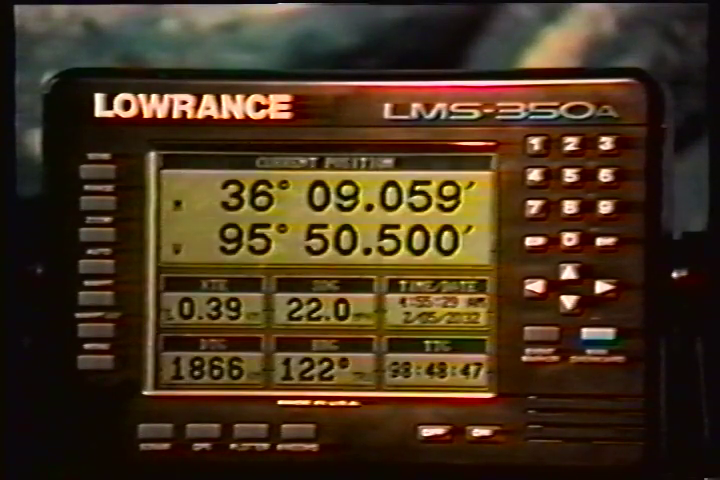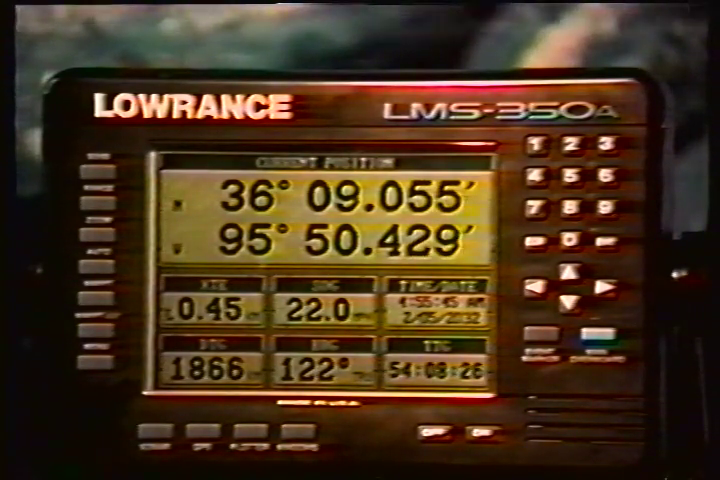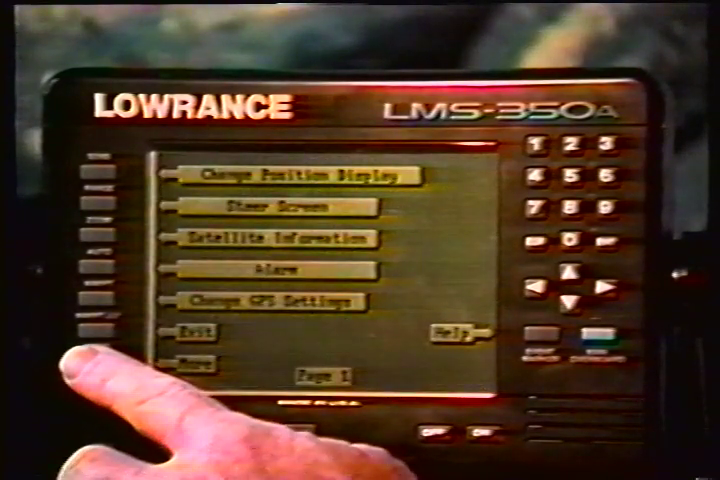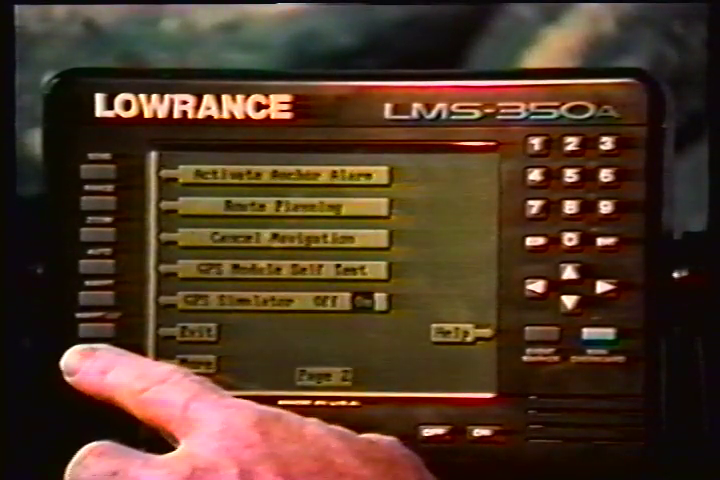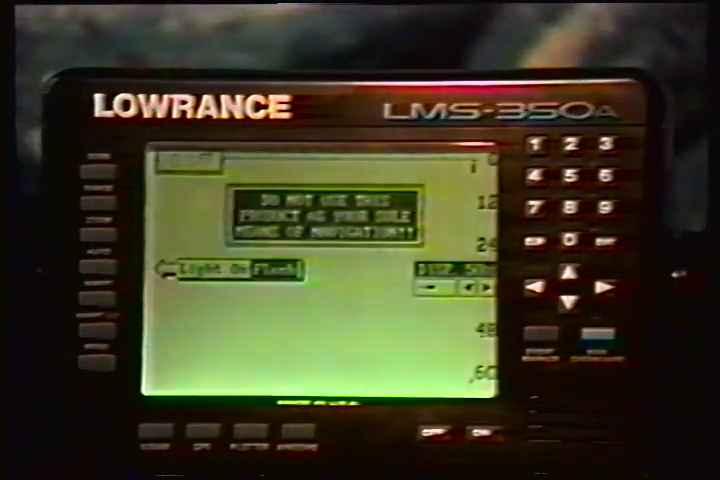The preset feature returns all sonar and GPS units to their original factory settings. This resets the units of measure, speaker volume, display contrast, and more. This doesn't erase any waypoints or routes, however. To preset the unit, press the menu key until the preset sonar and GPS label appears. Press the key next to that label. The menu screen disappears and the LMS-350A returns to the GPS position screen. All units will be returned to their factory settings.